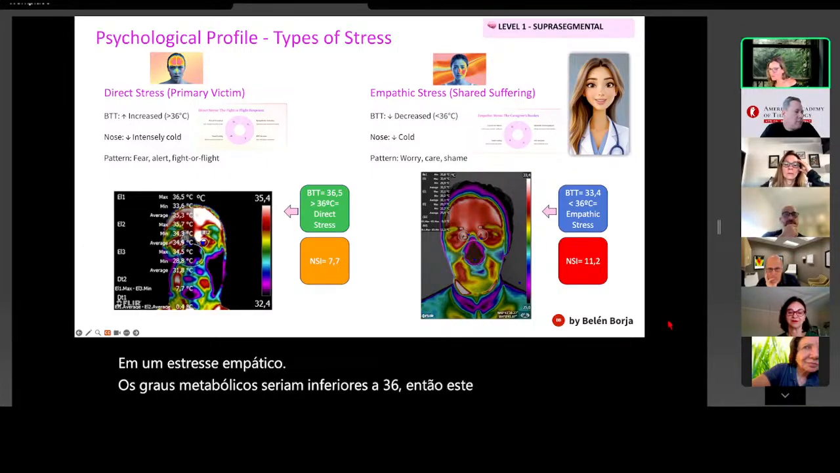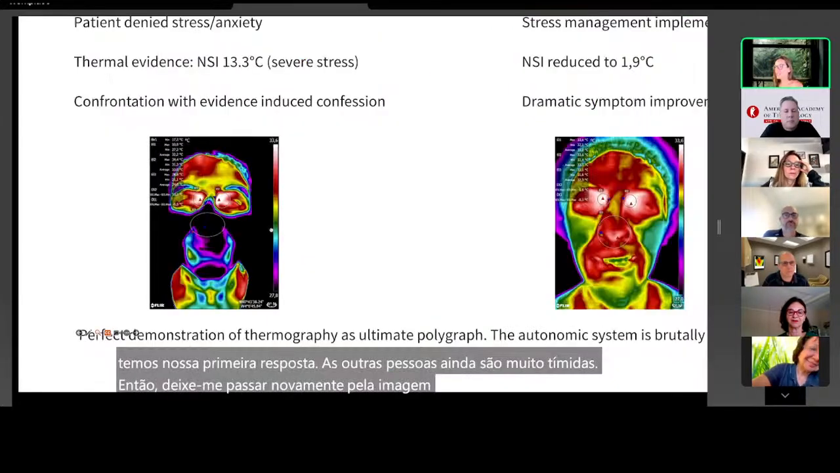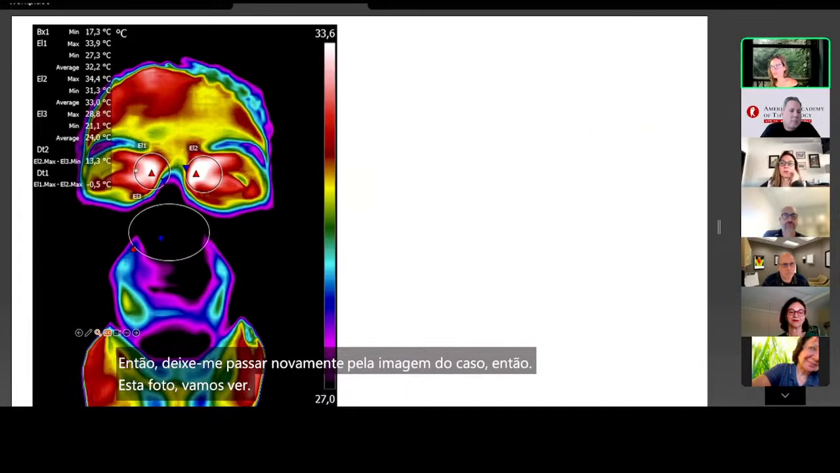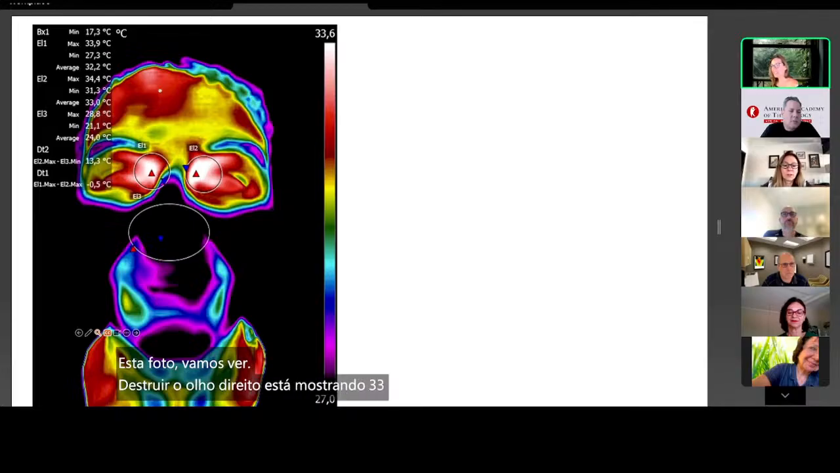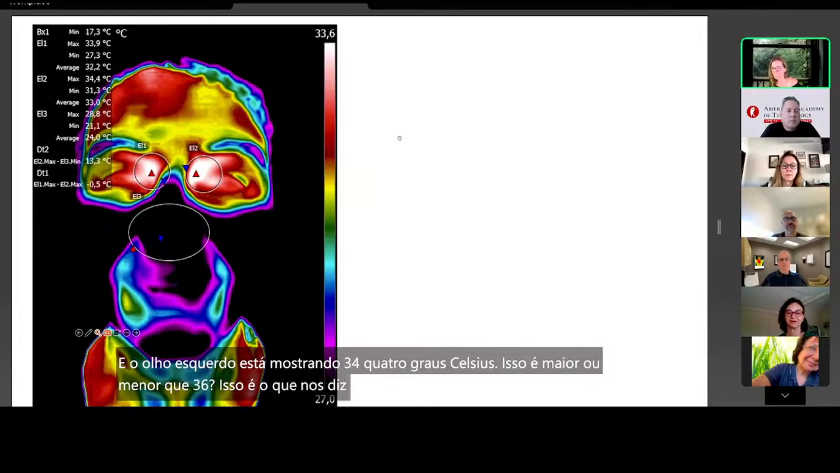Okay, we've got our first answer. The other people are still really shy. So let me go again through the picture of the case. The right eye is showing 33.9 Celsius degrees, and the left eye is showing 34.4 Celsius degrees. Is this higher or lower than 36? This is what tells us what kind of emotion this person is suffering.